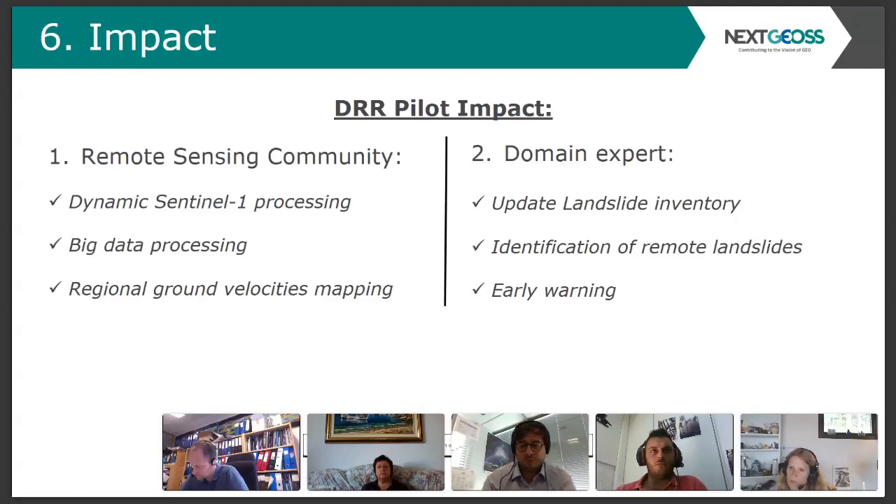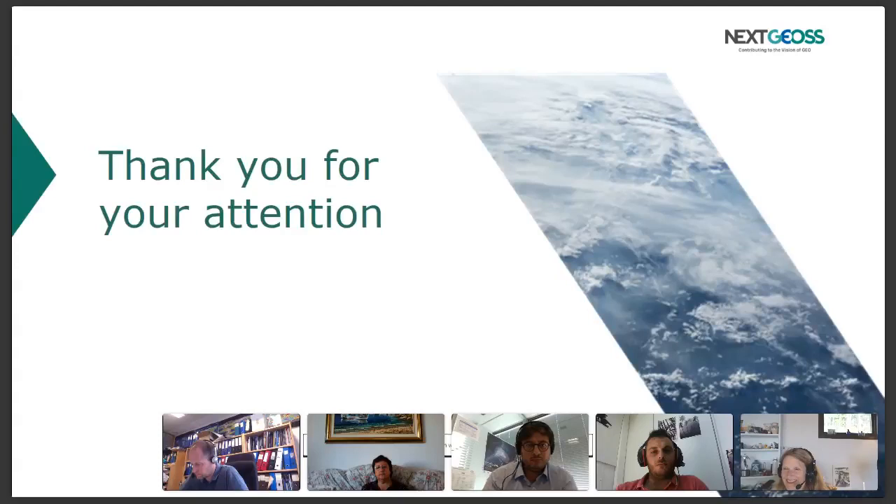database to set up. From the end user perspective, the disaster risk reduction pilot will provide an updated landslide inventory, will identify new and remote landslides not previously known, and the most important part, will set up an early warning system that will be based on meteorological information and the responsive and robust processing of Sentinel-1 imagery using persistent scatterer interferometry. And this sums it up. Thank you for your attention.